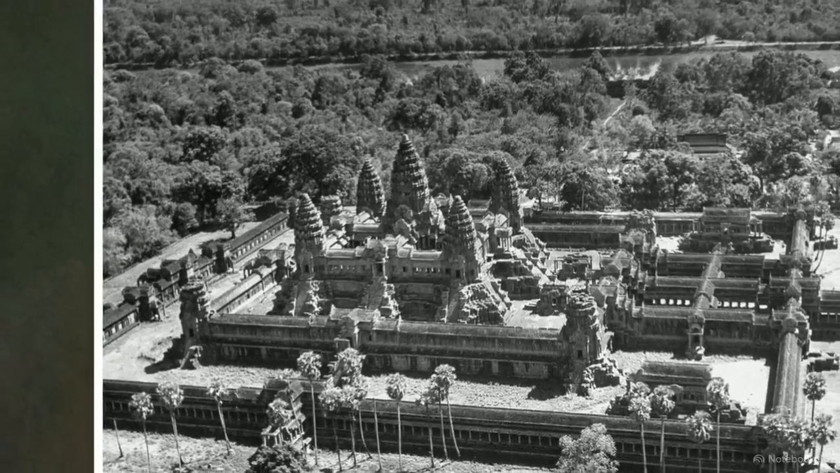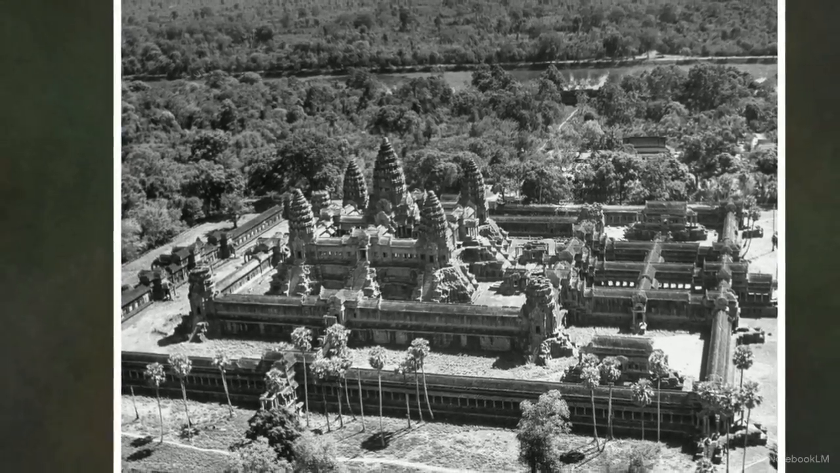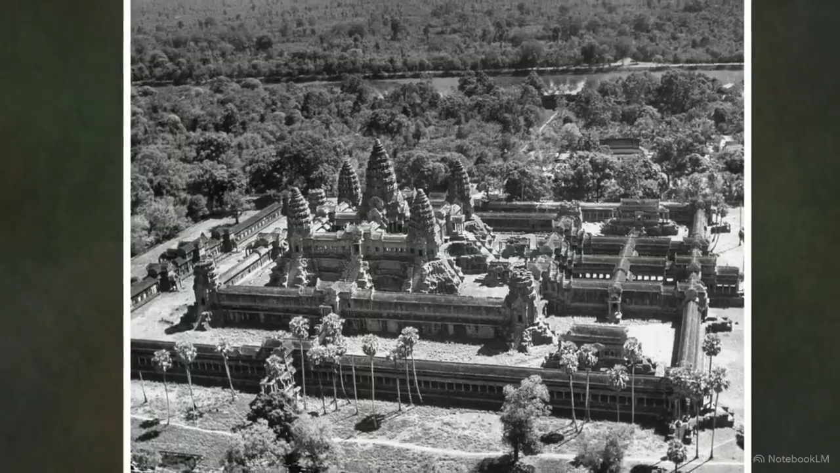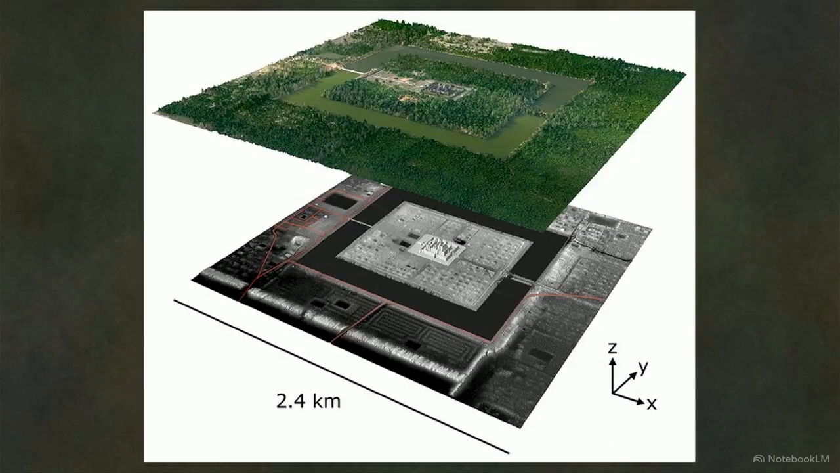This laser scanning method is exposing massive hidden structures across entirely different continents, including the jungle surrounding the famous Angkor Wat temple in Cambodia. This 3D elevation map shows Angkor Wat and its surroundings. The top layer displays dense forest, while the bottom bare earth layer reveals a highly structured urban core. At ground level, the LiDAR grid exposes perfectly square city blocks extending far past the temple walls.